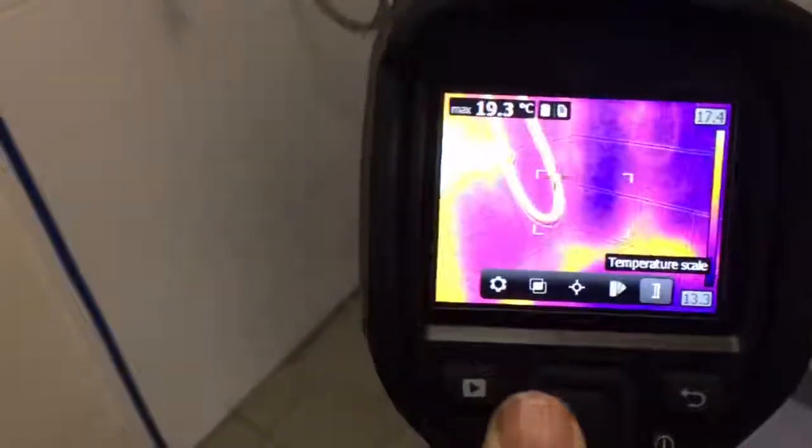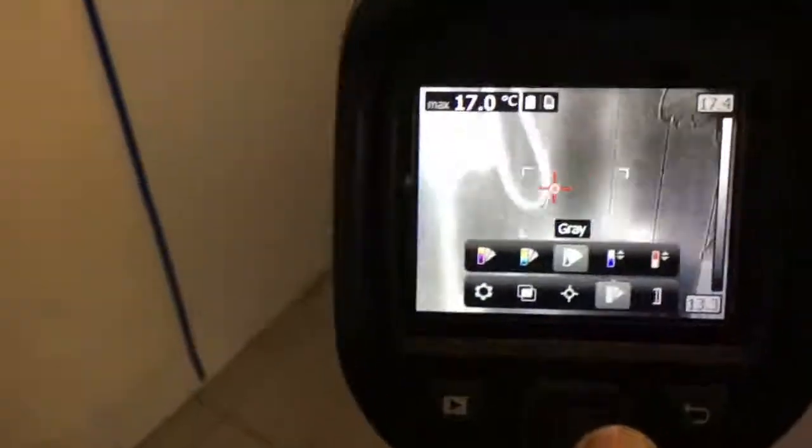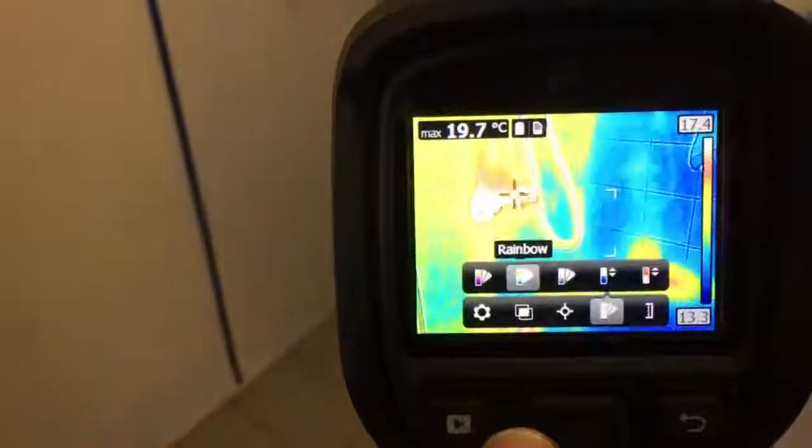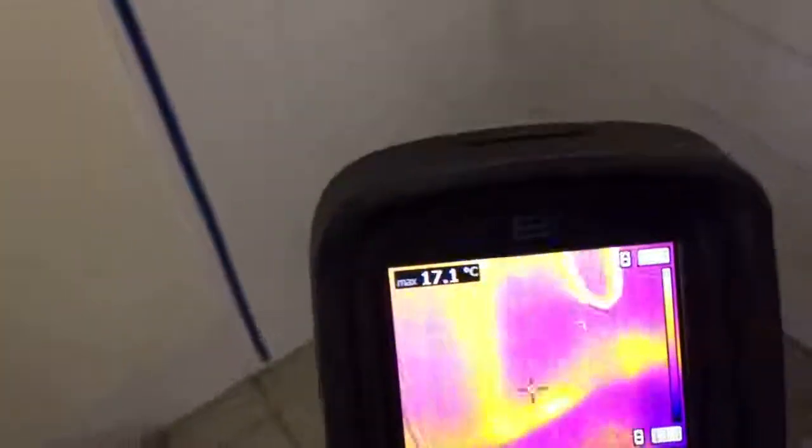So they've got a lot of features in them. You can change your colour scales and so forth. Grey, hot alerts, cold alerts. But as you can see, it's really easy for finding where the pipes are on the walls and diagnosing faults.